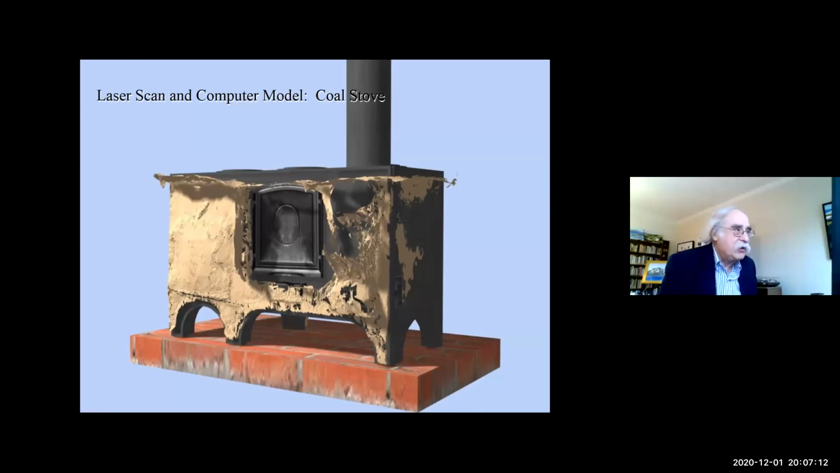And we could use parts of those laser scans to reconstruct objects.